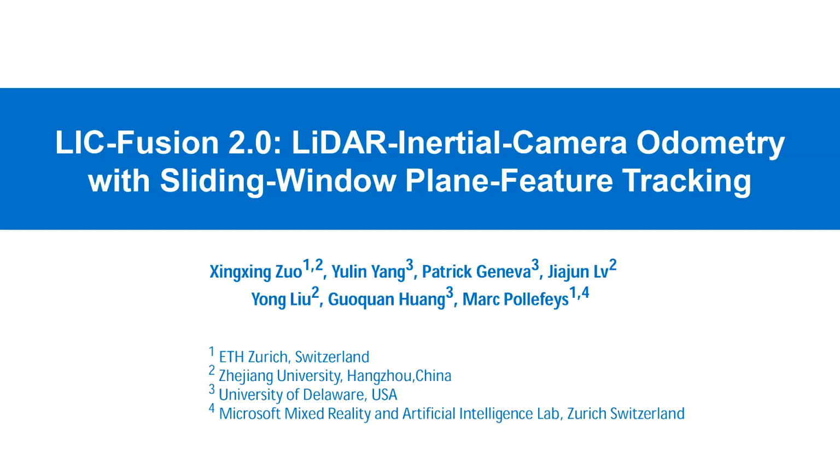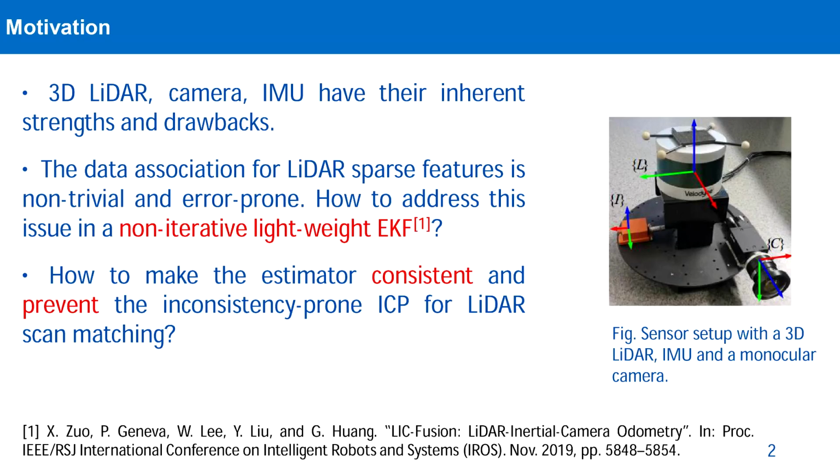Hello, I'm going to present our paper LIC-Fusion 2.0: LiDAR-Inertial-Camera Odometry with Sliding-Window Plane Feature Tracking. I'm Xingxing Zuo. This is joint work with Yulin Yang, Patrick Geneva, Jiajun Lv, Yong Liu, Guoquan Huang, and Mark Pollefeys. As we all know, LiDARs, cameras, and IMUs have different characteristics.